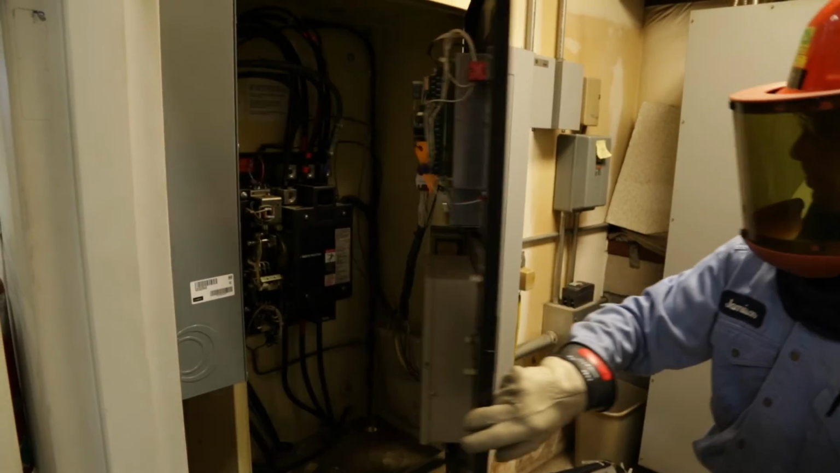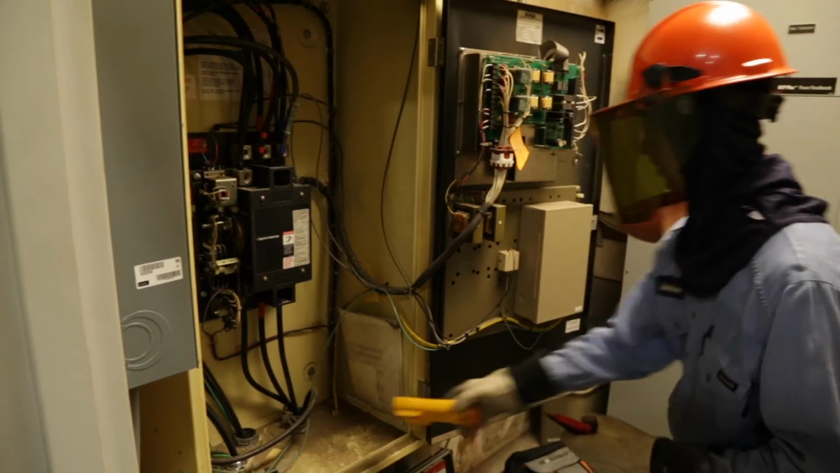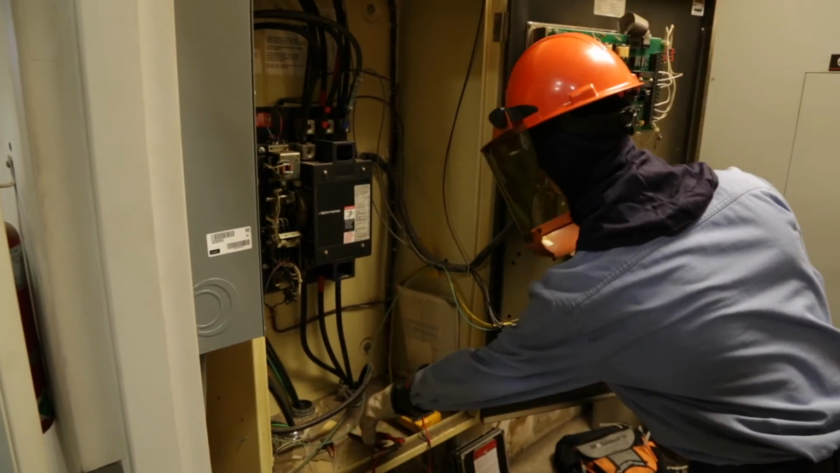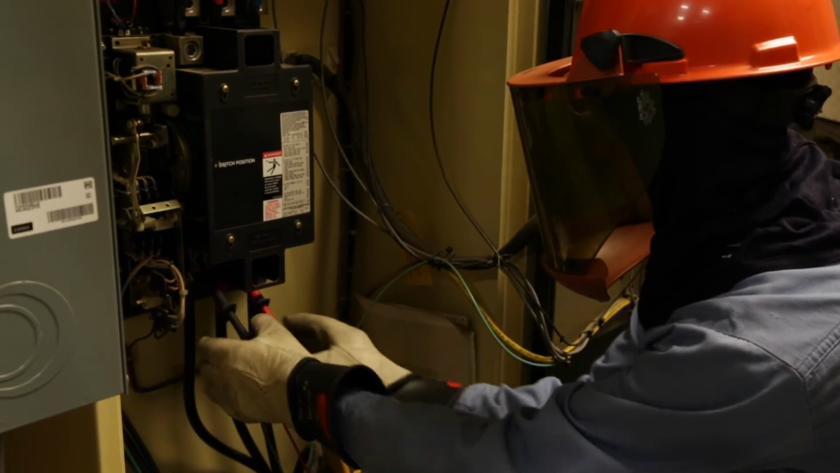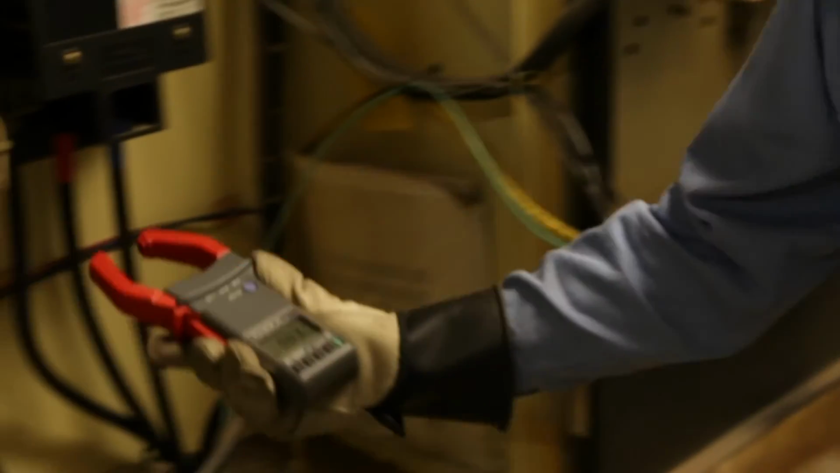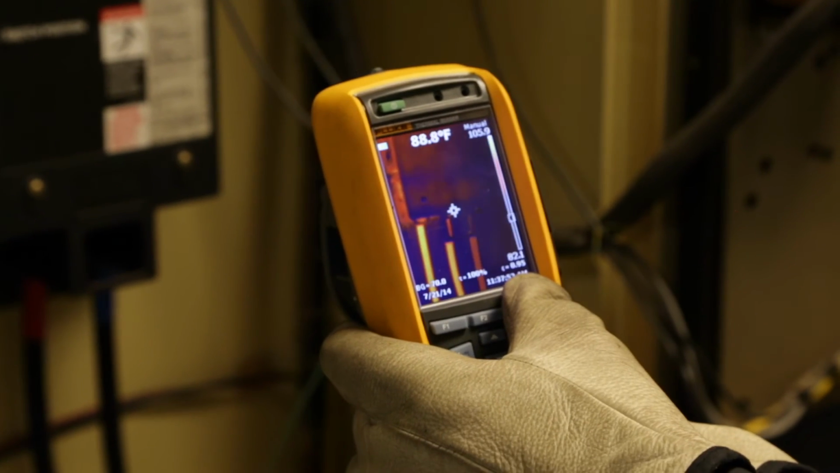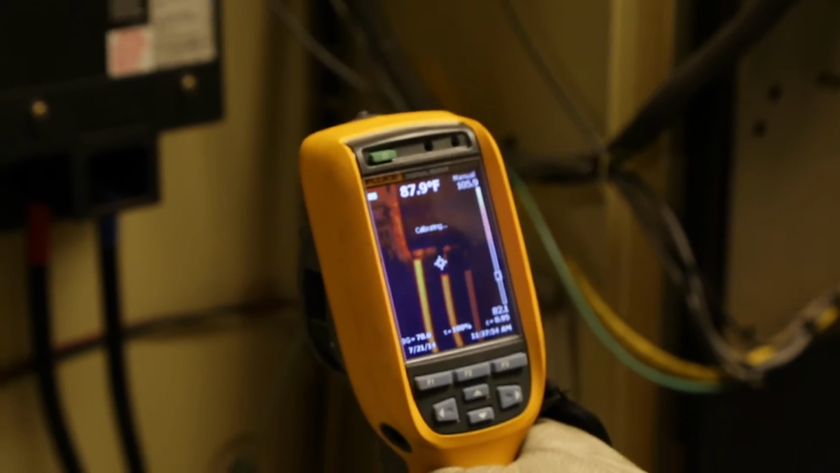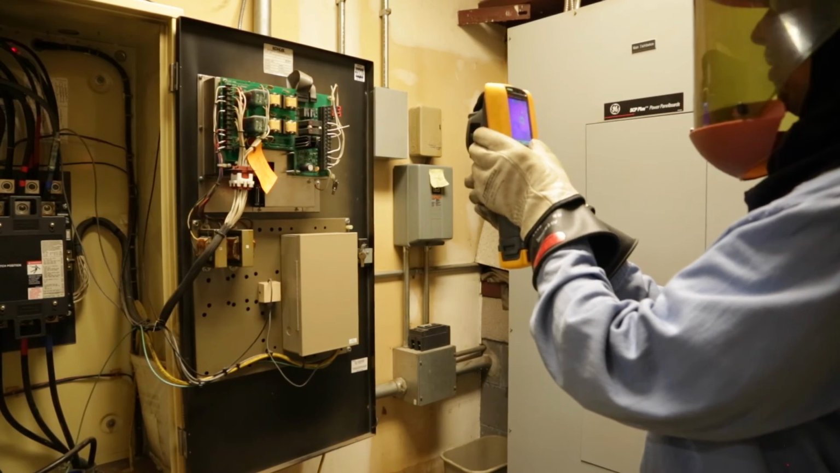After the transfer switch has been connected to the emergency source, the transfer switch is accessed again with a technician wearing the required safety and protection gear. The voltage is verified and recorded. Test and record the amps on each phase. Thermal imaging is taken of the transfer switches. In addition, thermal images of the control circuits are taken.